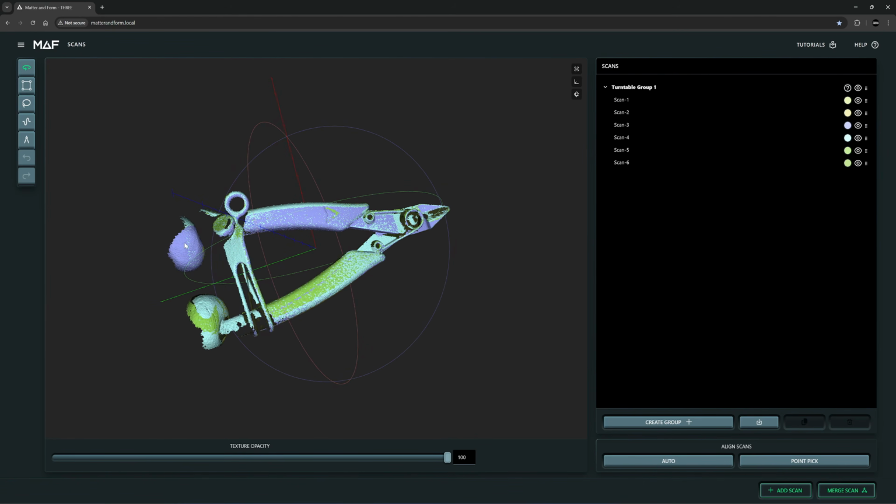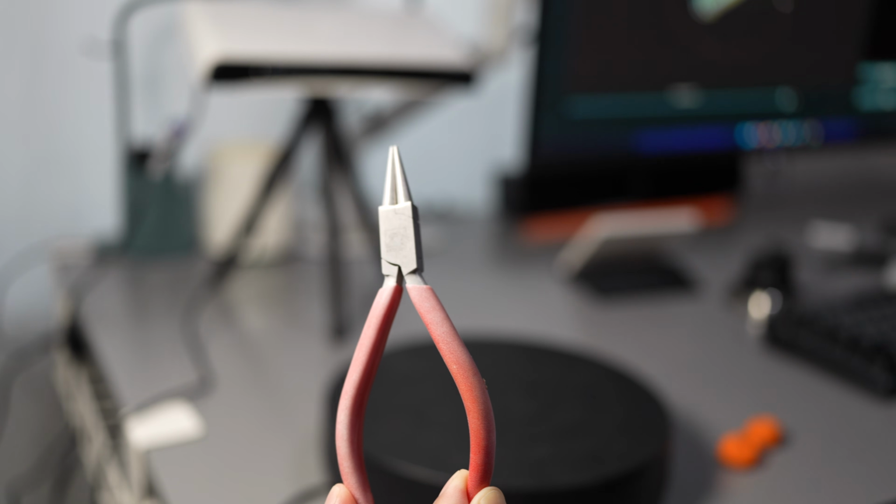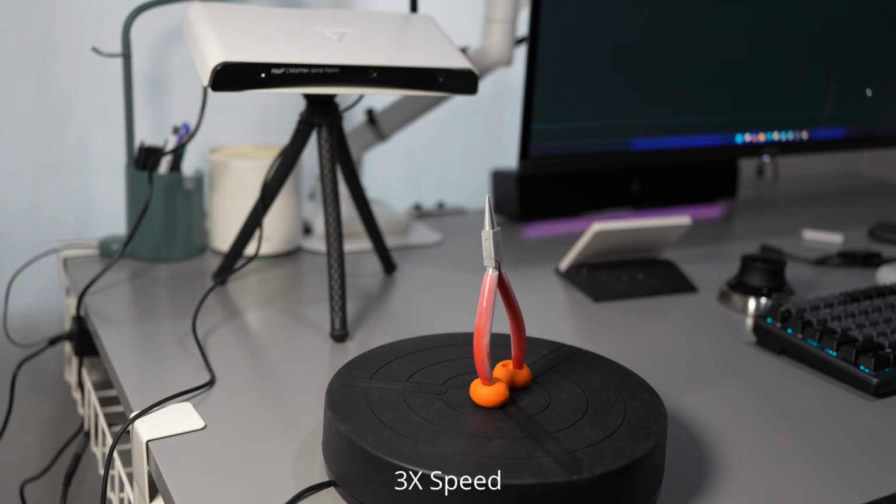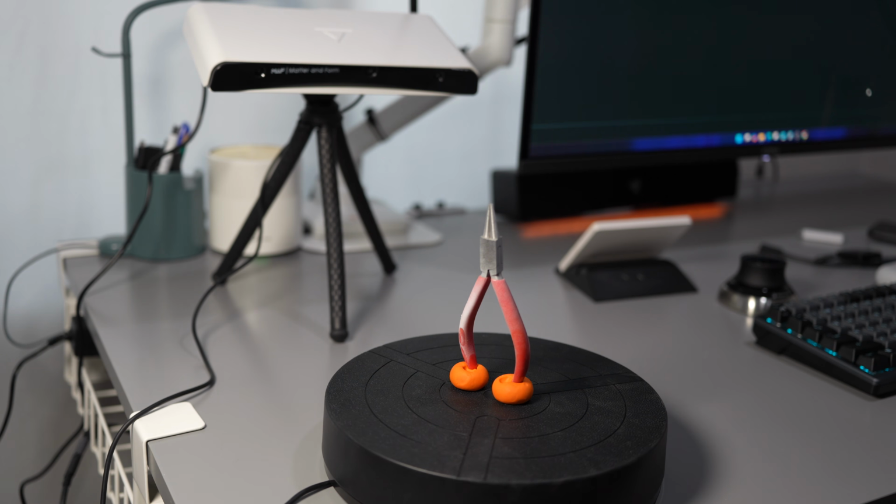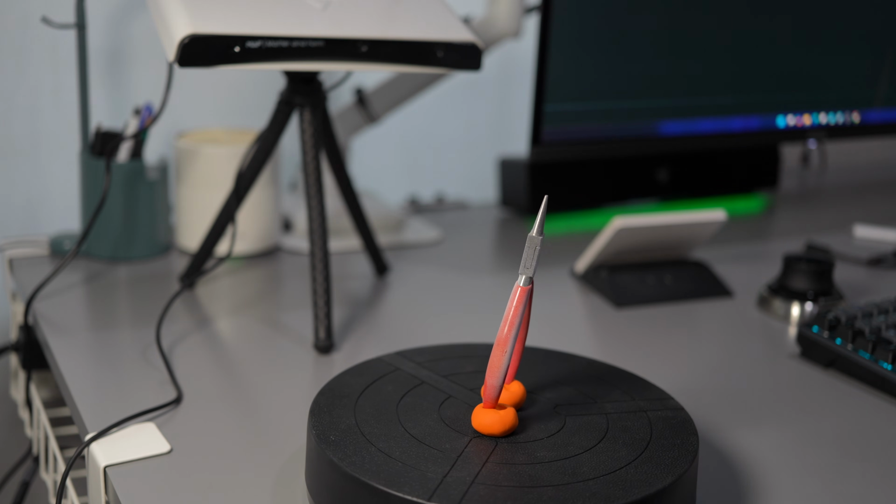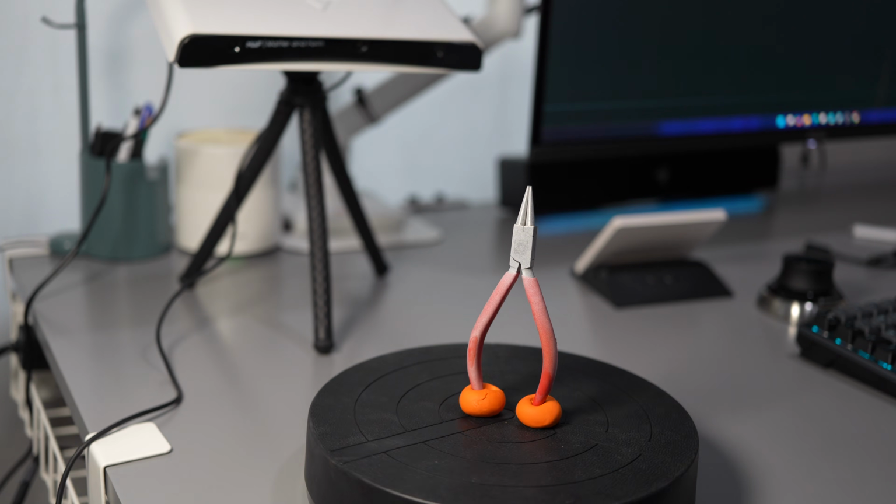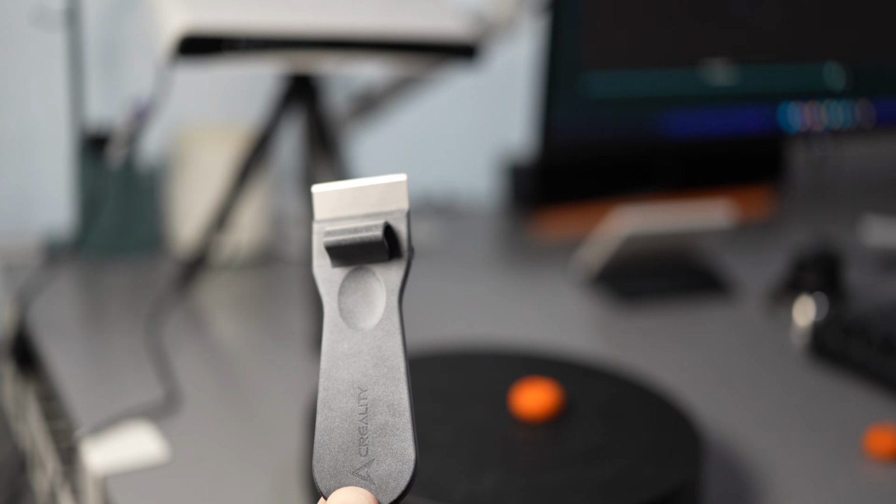So I will just remove the clay and move to the next part. Next part, the needle plier. Okay, the final part, the scraper.